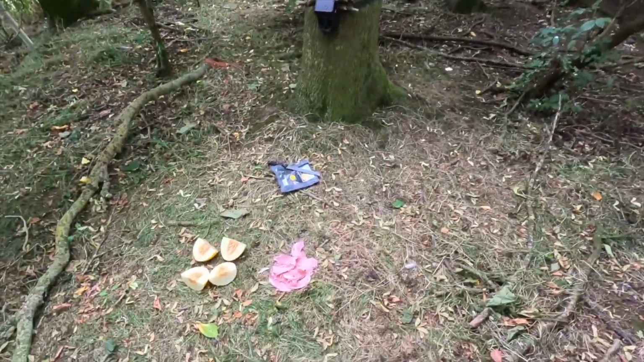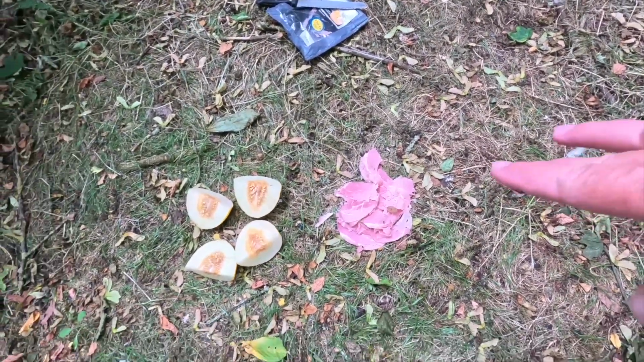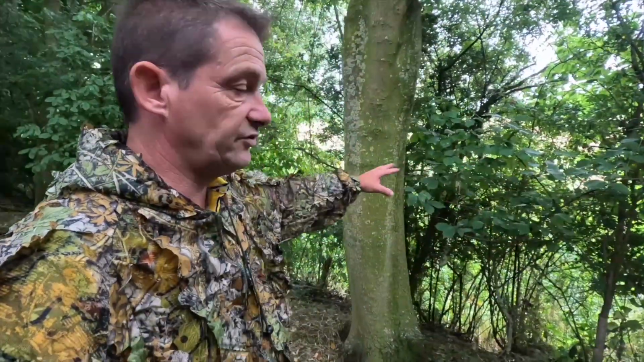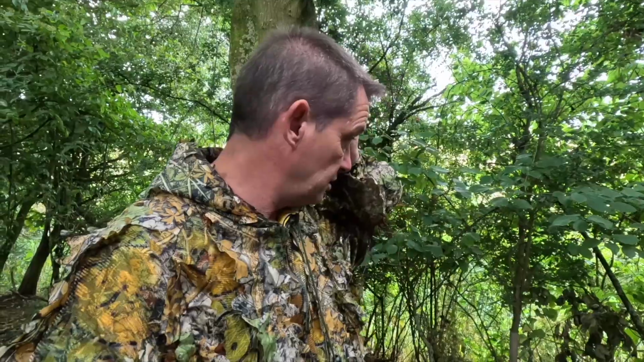So it's already attracting the flies. To be expected, not worried about that. I'm expecting unwanted guests. There's a lot of mice. We are in the middle of farmland. There's thousands of mice around the farmland, and they do come in here. There's rats as well. Giant rat I've seen in here. So I am expecting a bit of that.